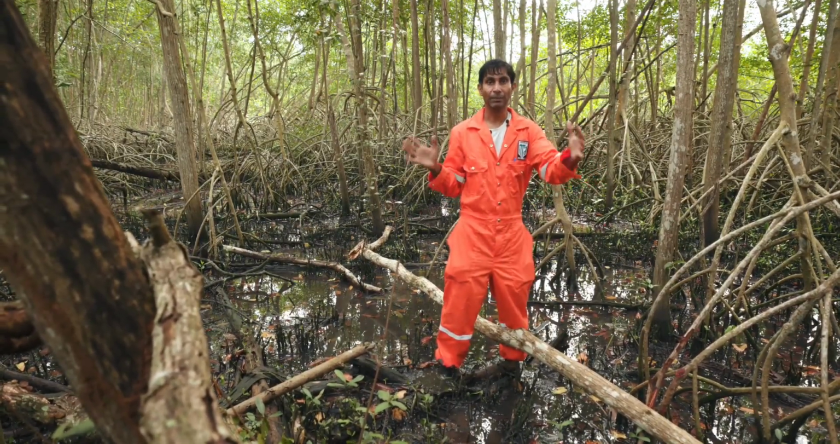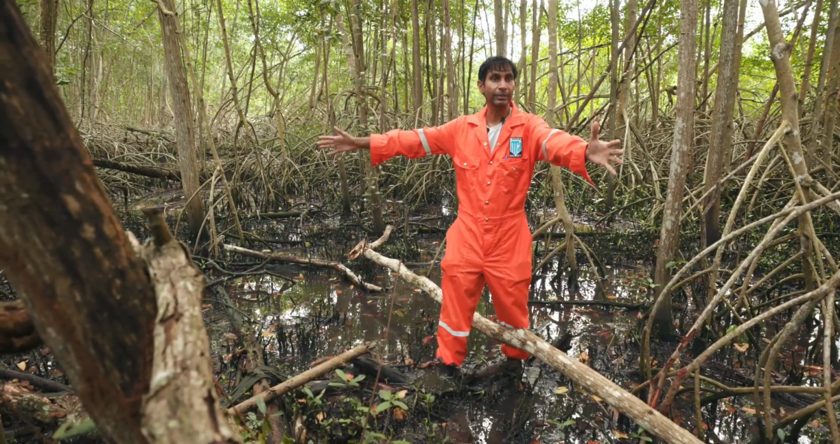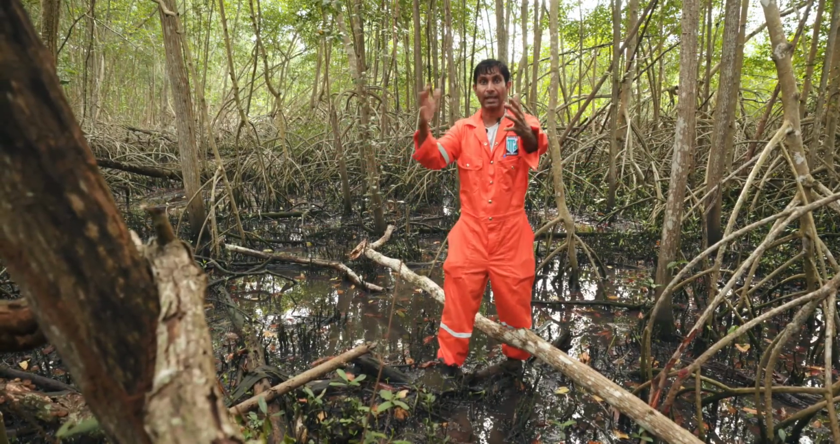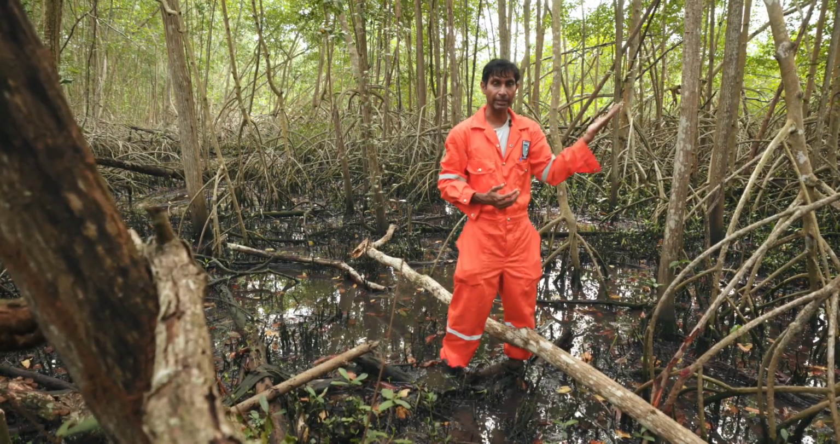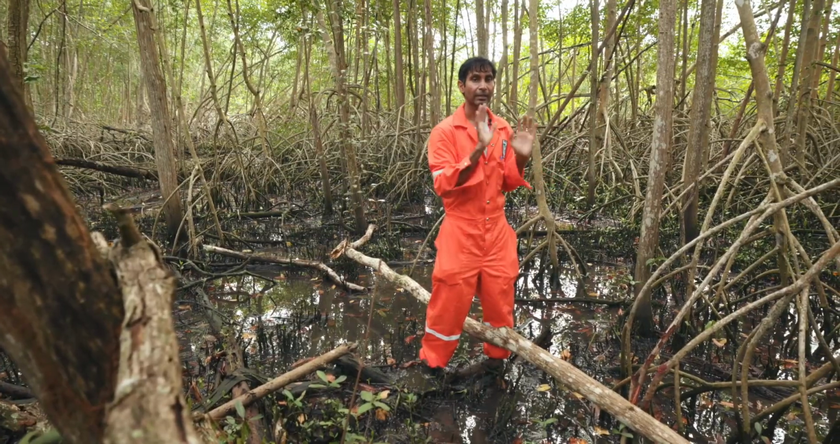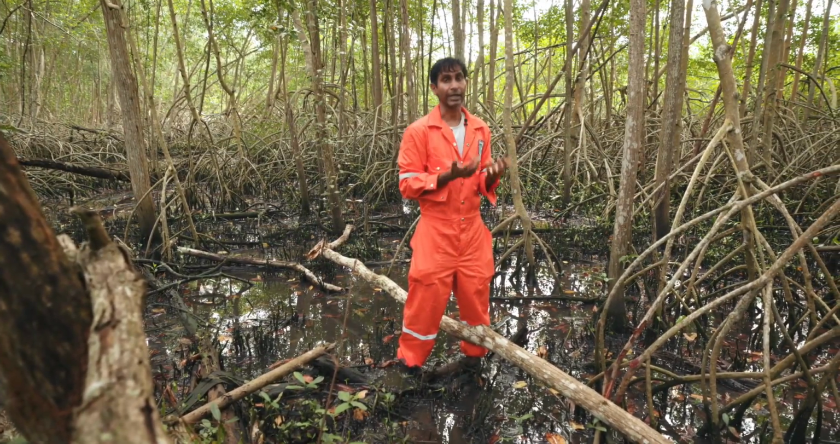But the scans should not be clustered, for example, on one side of the tree. If you do 3 scans on this side and no scans from that side, you're not going to get anything on the other side of the tree. So it has to be encompassing the tree from all directions.